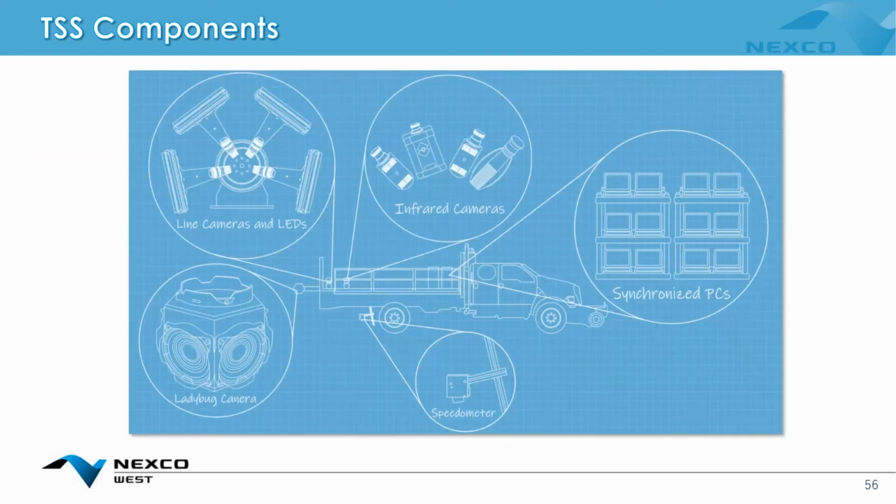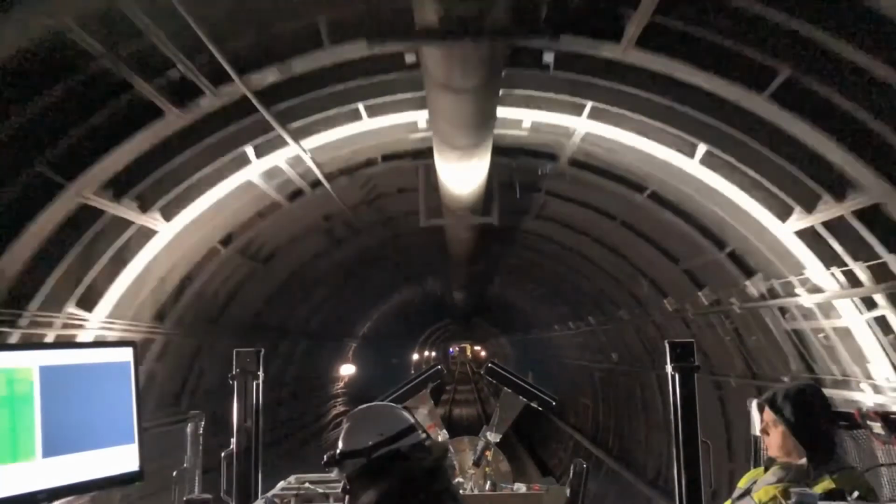So these are the components that we'll typically set up for the system. We've got the line camera and LED arrays. The lighting is very important for the system because you've got no light in the tunnel. So that span of light is generated, and you can see that very clearly in this video.